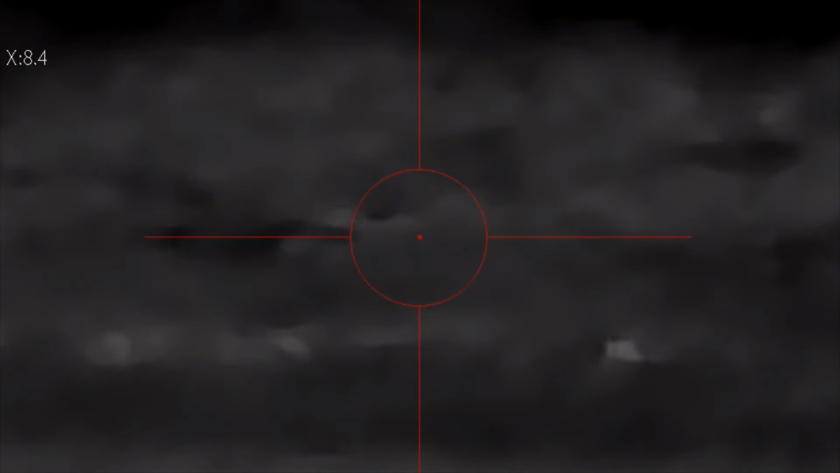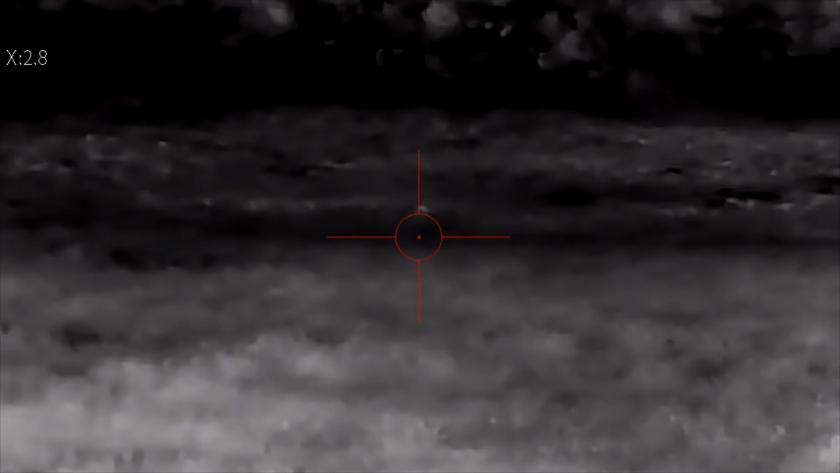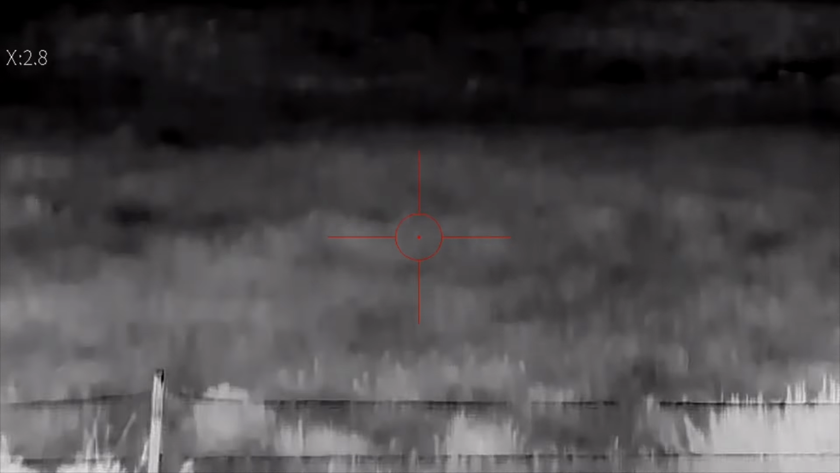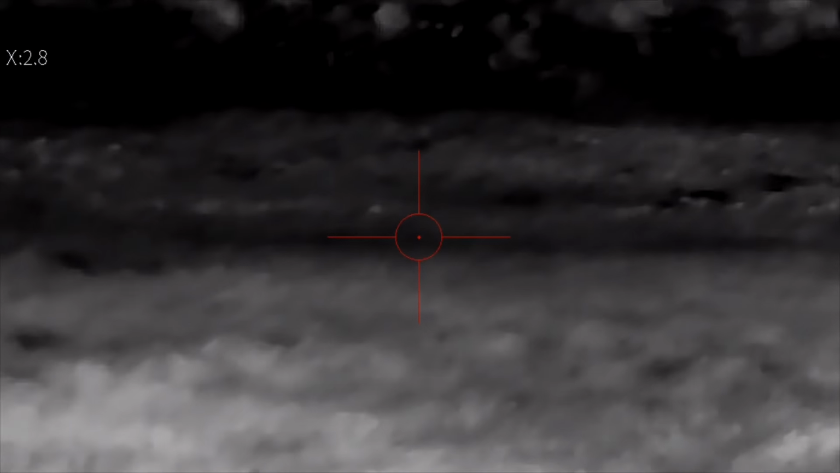Oh, it looks close, whatever it was that it hit. Let's zoom out a little bit. The wrong way. All right, let's clear it up a bit. Tighten it up. It's pretty tight. As you can see, there's my shot there. All right, we're going to switch.